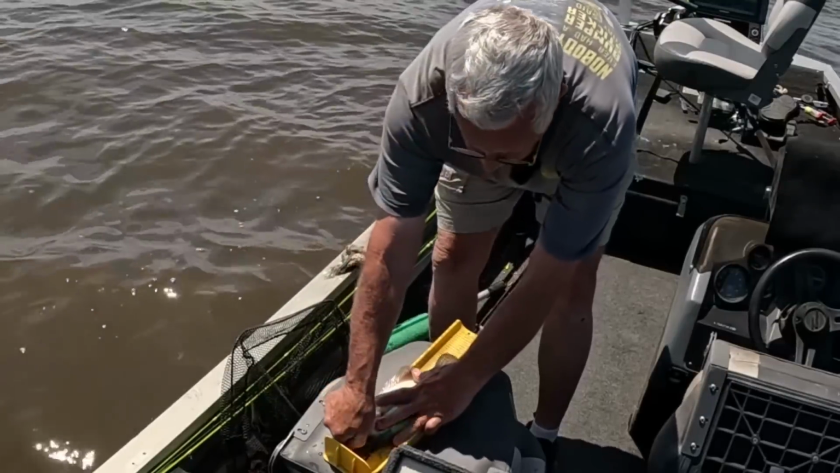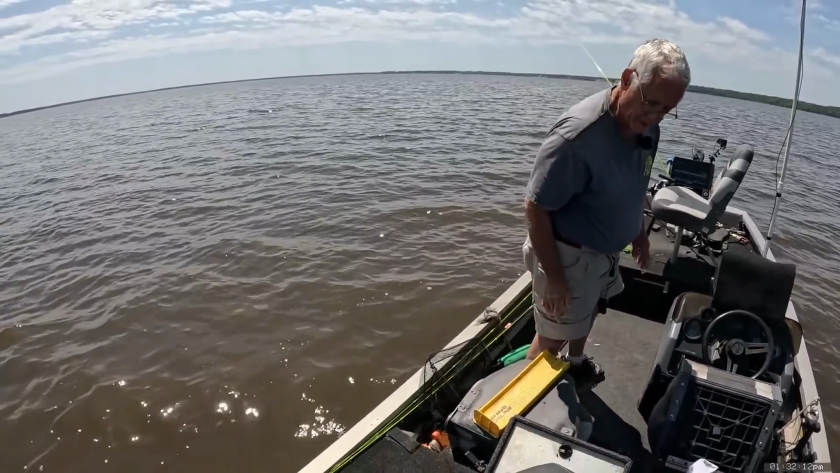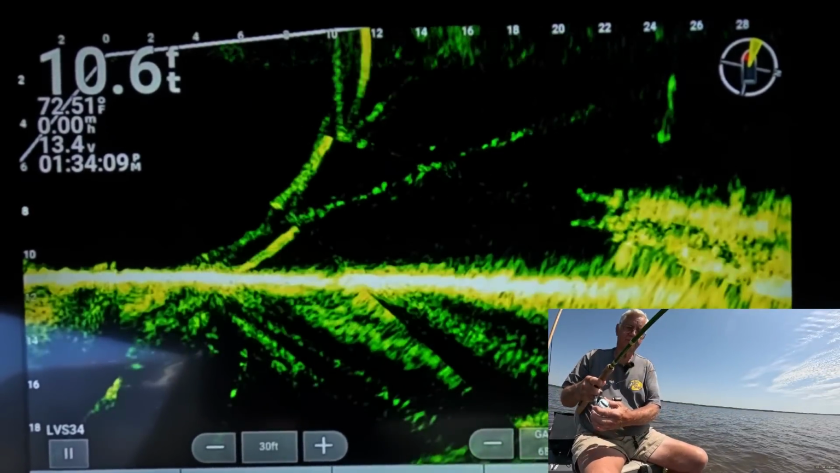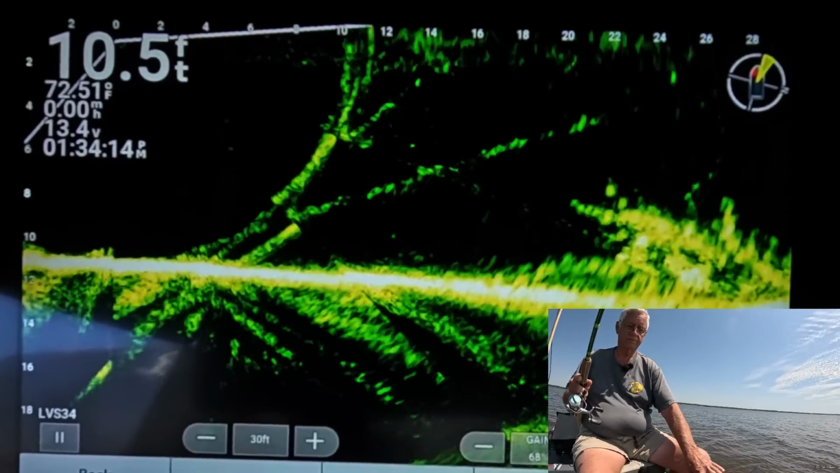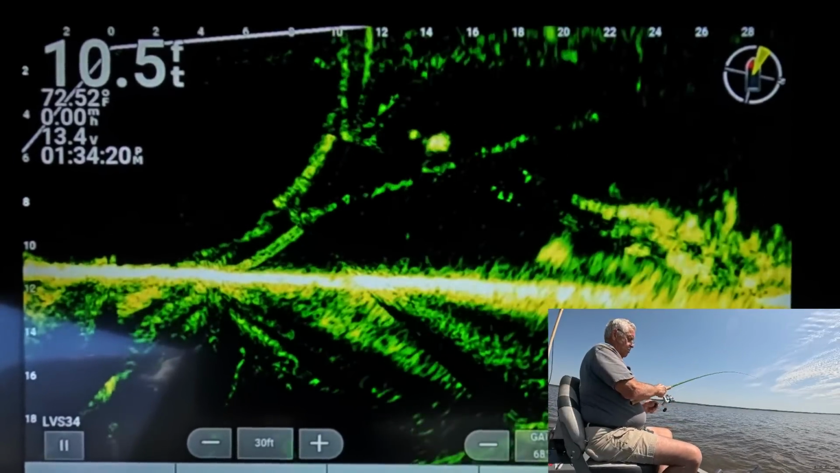Another 13-inch fish. 13-incher, man. That is crazy how many fish we done got in that thing already, and the size of them. Get in there. I think he done went back in there already. Got another big one coming out. Oh, he got it in his mouth. He was swimming off with the darn thing.